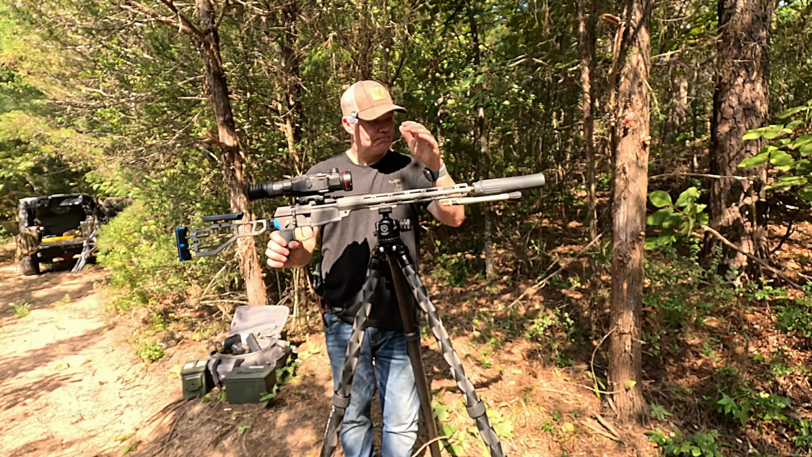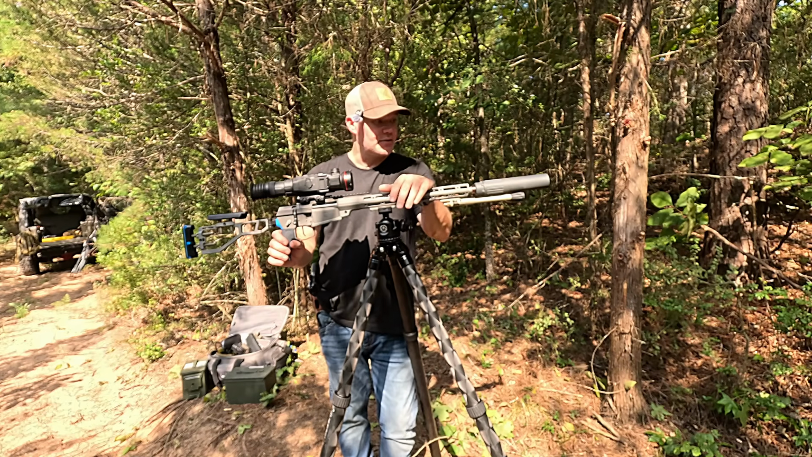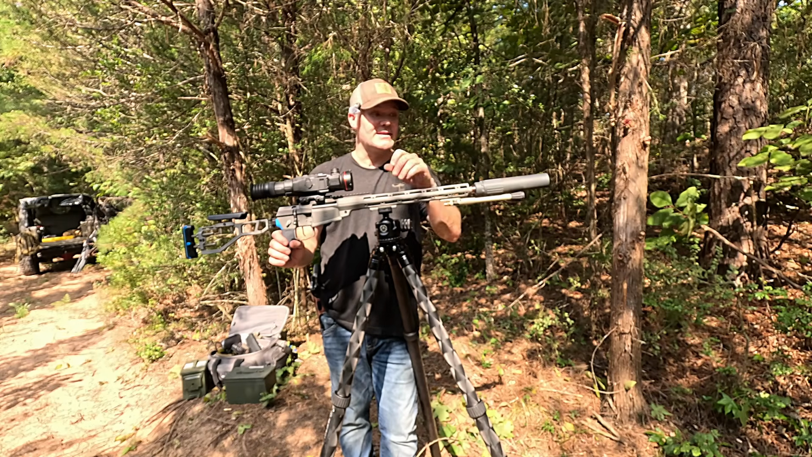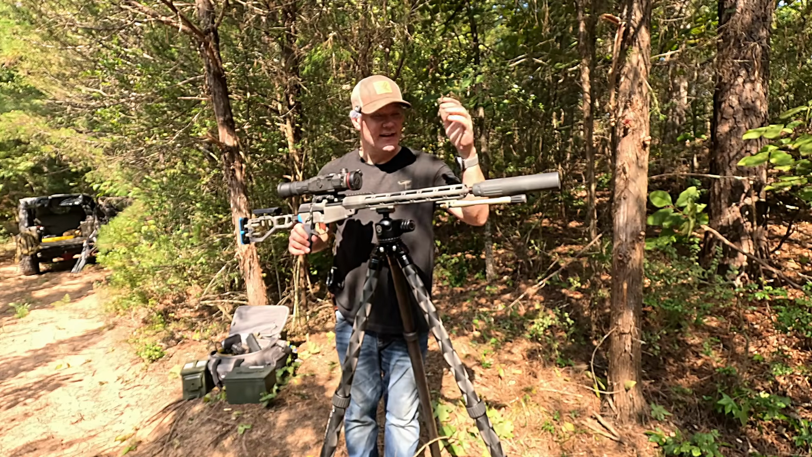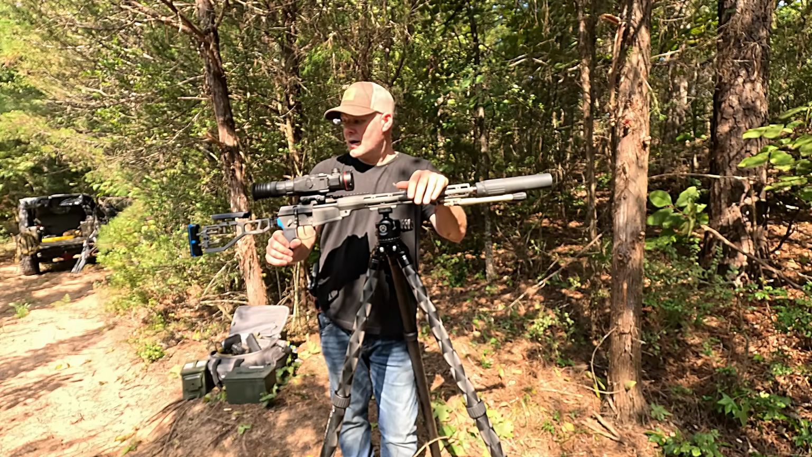And wanted to tell you about this suppressor as well, man. This Cat suppressor, oh man, I'm telling you, no regrets buying this bad boy right here. It is a beast, and I've beaten this thing up. You can see where it's leaned against stuff and all kinds of stuff. Probably should take care of it a little bit better. They're not cheap.